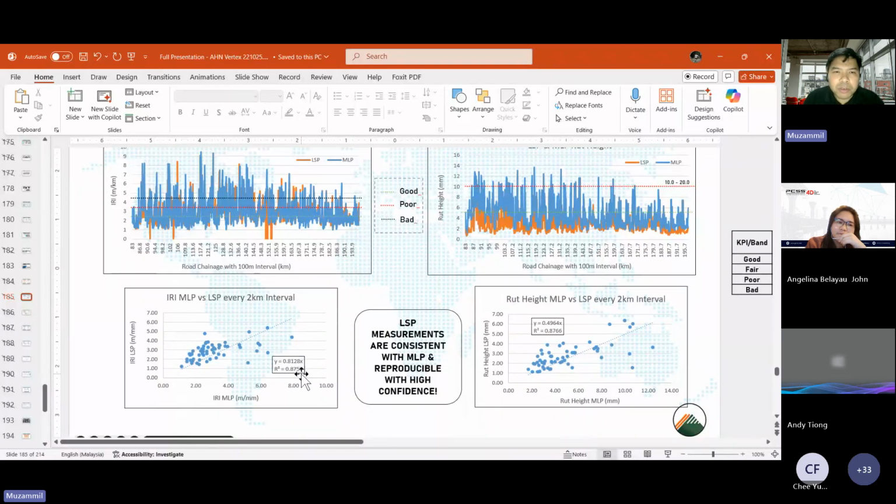As you have seen from the graph, the R squared, the correlation is actually excellent. It's almost 90% here for IRI, for MLP. So it gives us something to show to GKR that the technology is reliable. It's a next gen, new state of the art technology that we should use, because with LiDAR, in comparison to conventional, there are no rotating parts on this machine.